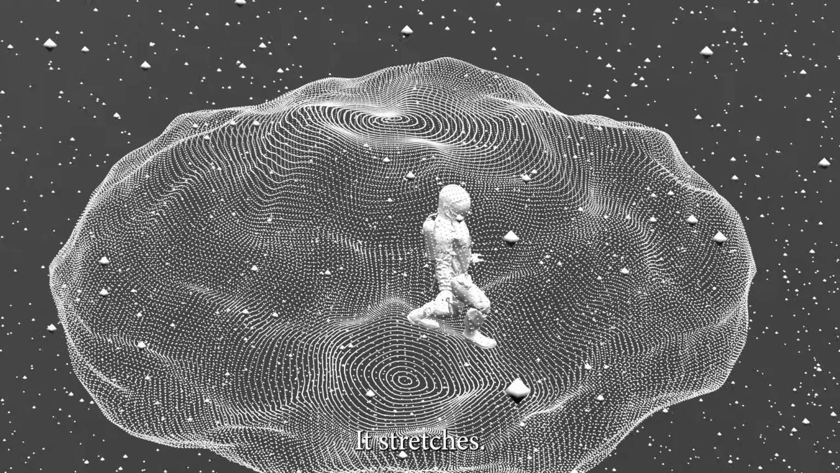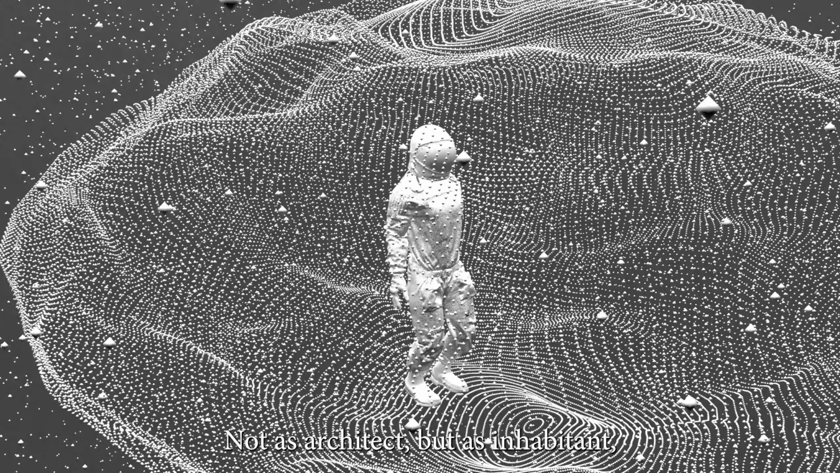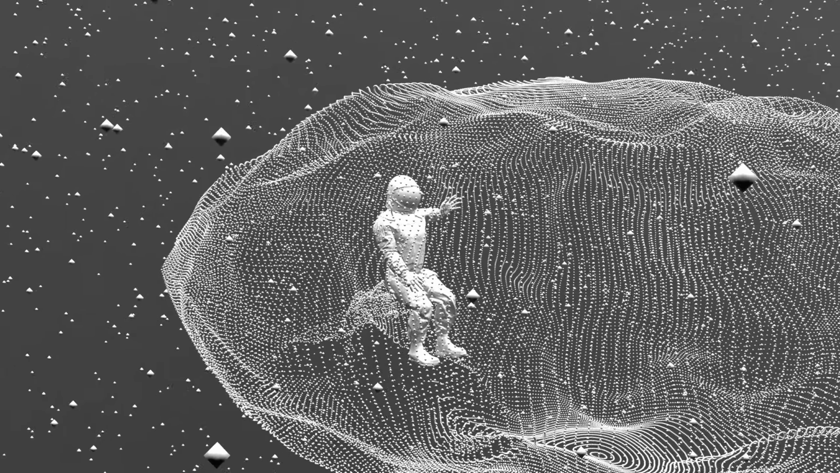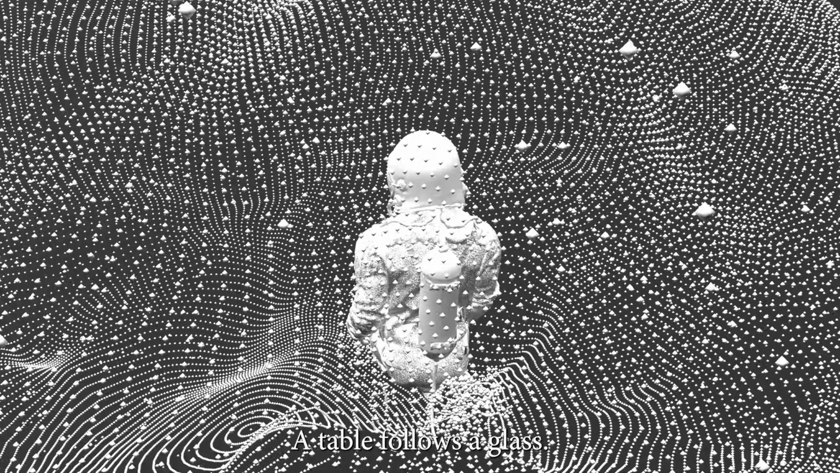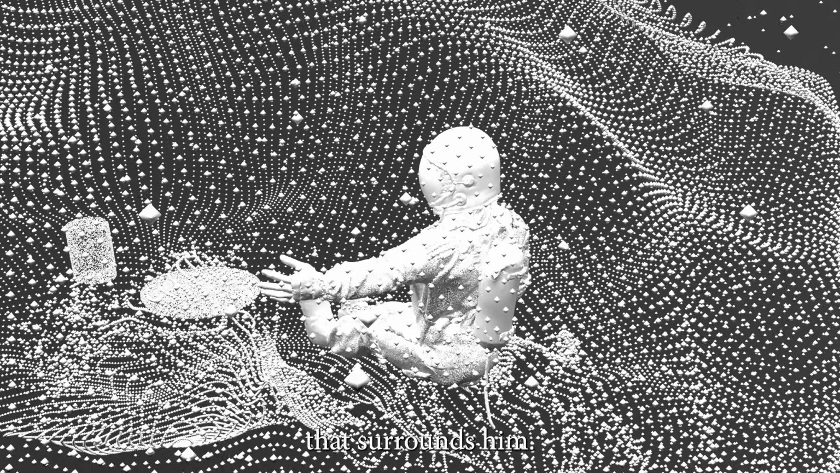It stretches, it listens. He widens it, extends it, not as architect, but as inhabitant, as organism in feedback with its world. He sits, and the field answers again. A seat rises from the points, not summoned, but grown. A table follows, a glass, a simple form, not dropped in, but formed from the very air that surrounds him.